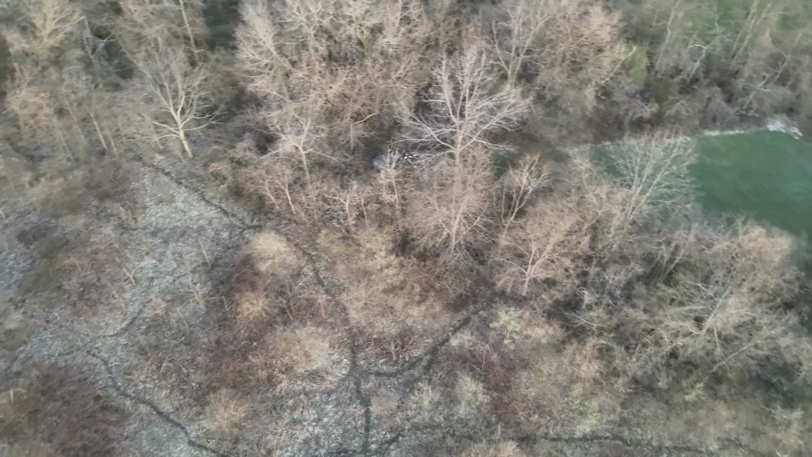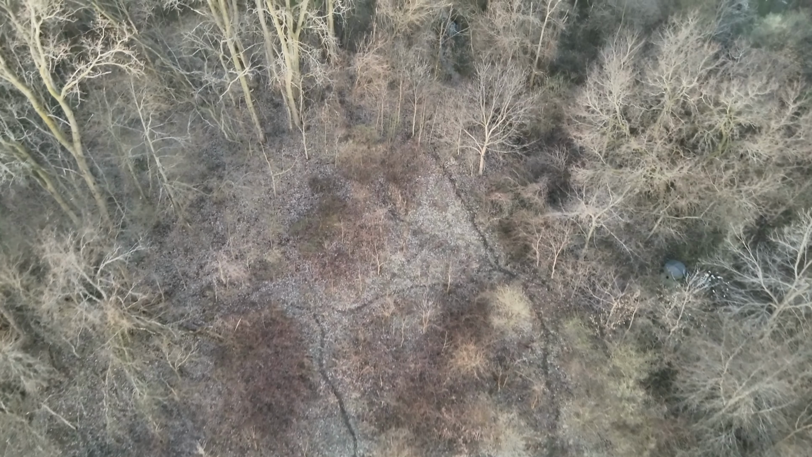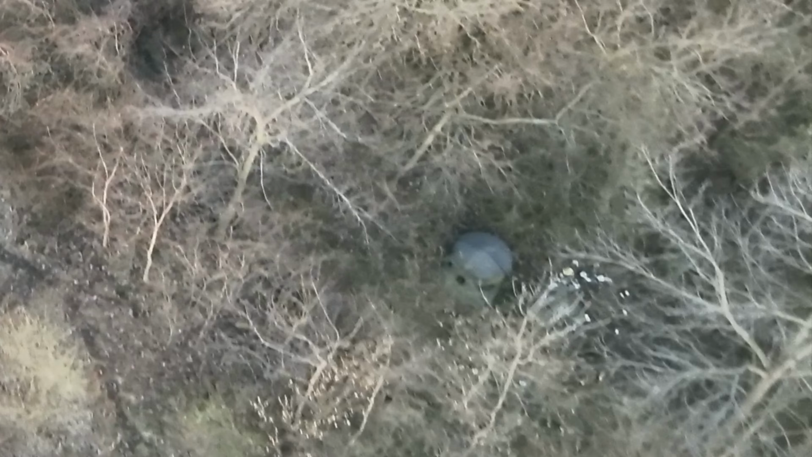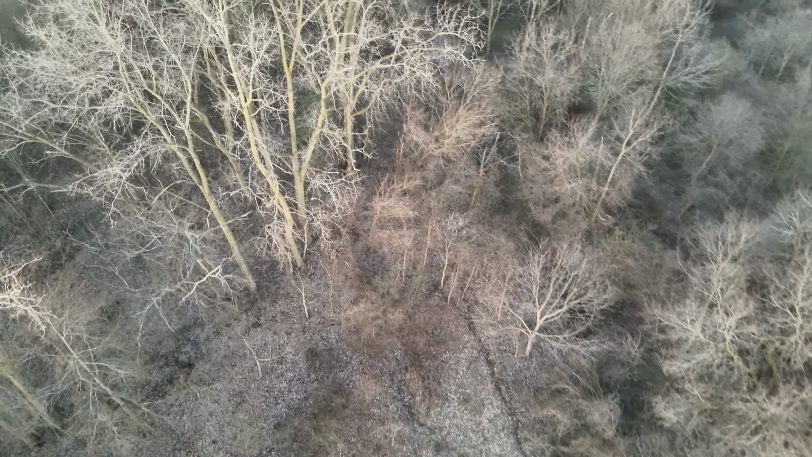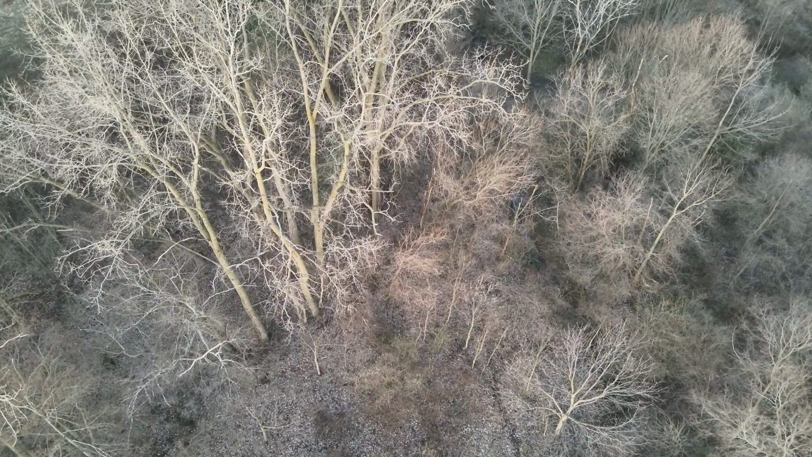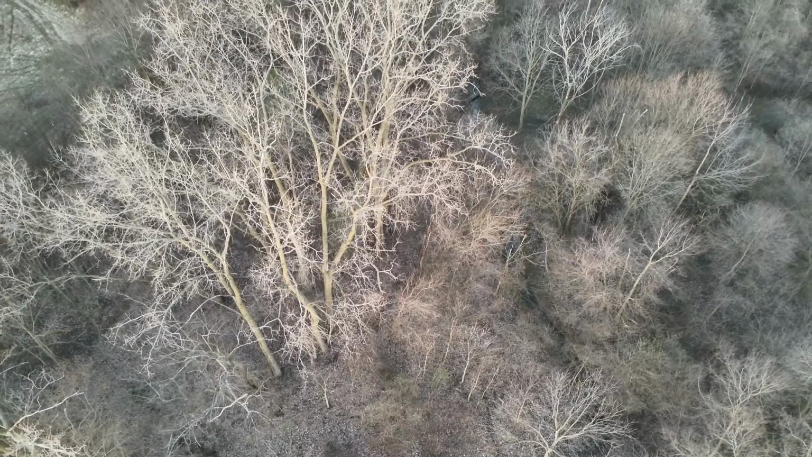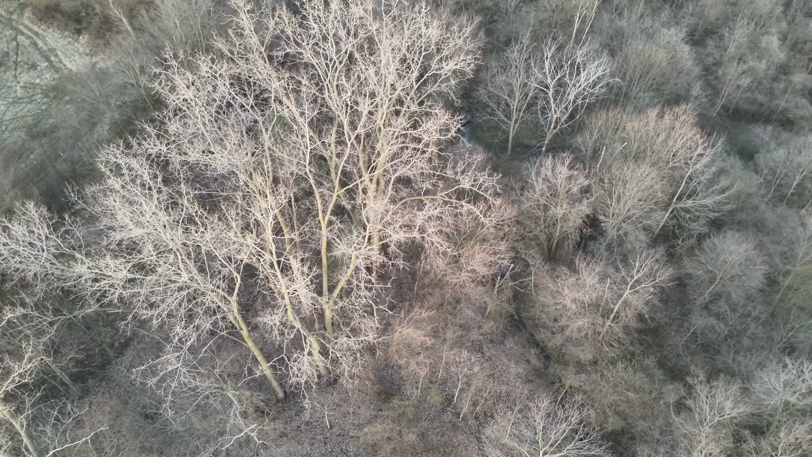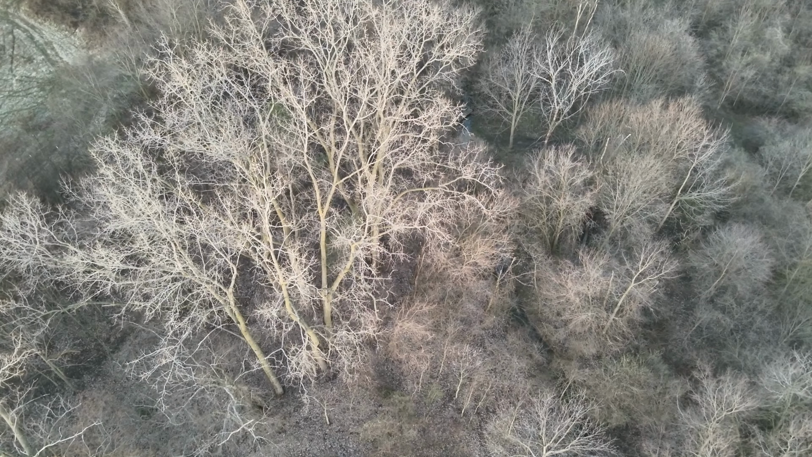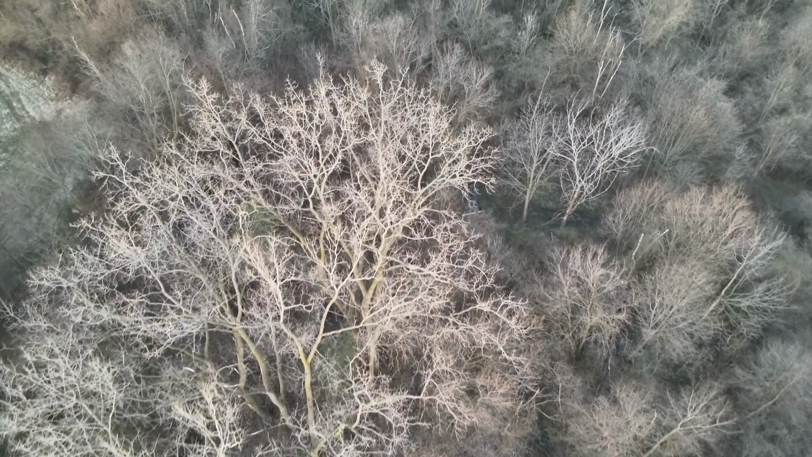Here I am hovered above kind of a bedding area, browsing area with a bunch of deer trails. You'll see a redneck blind coming up. There it is, and kind of a mixed area: residential, light industry, this patch of woods, and some ag fields. I had to gain some altitude here to get over this tree. I was flying at relatively low levels because of the restrictions, because of a local airstrip.